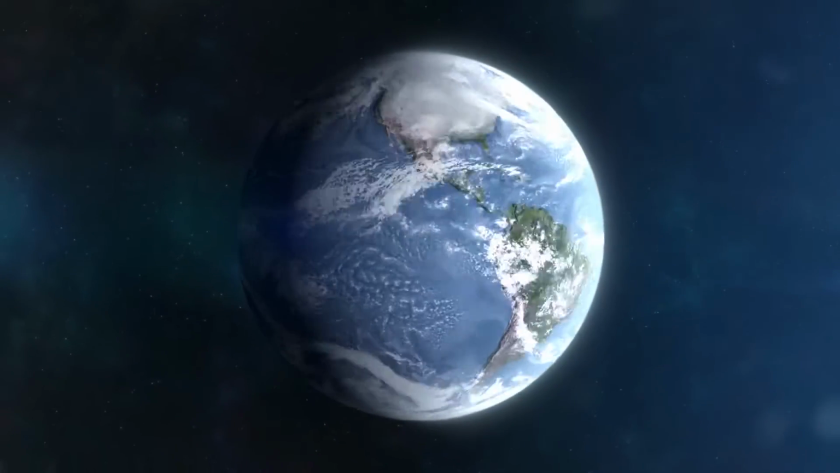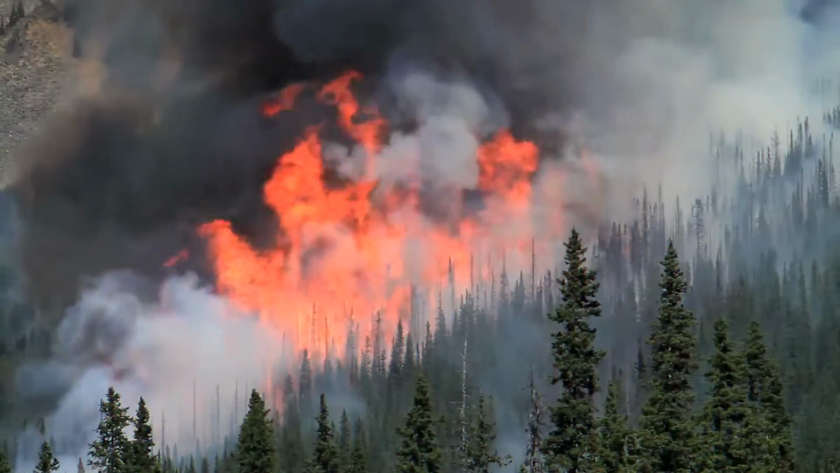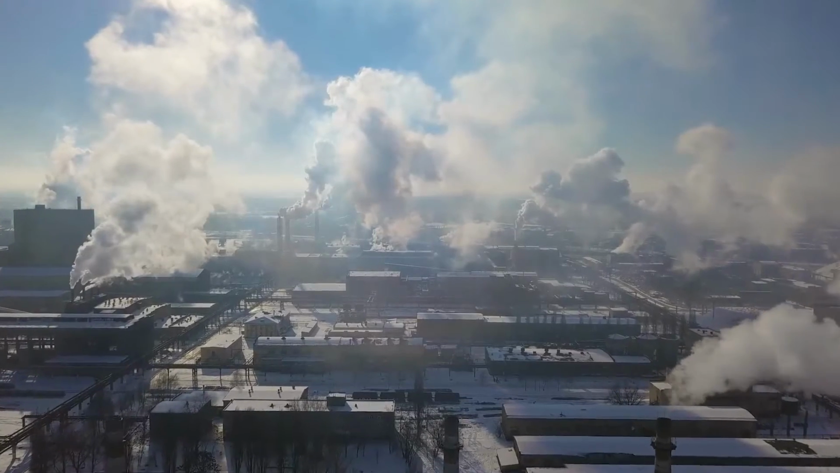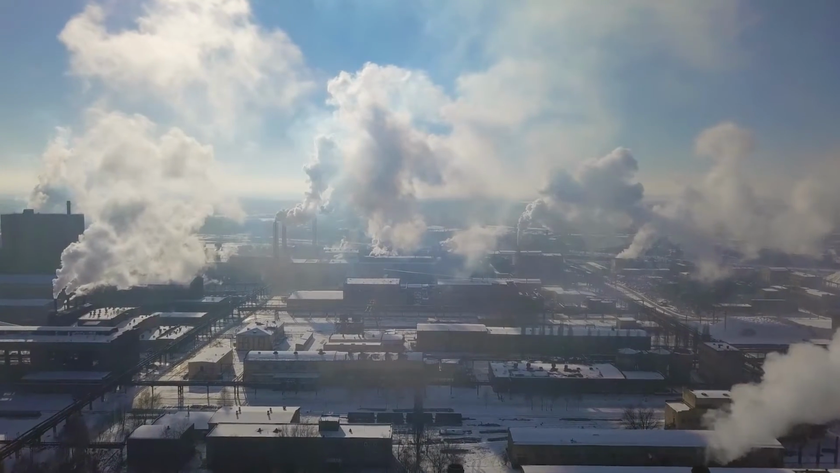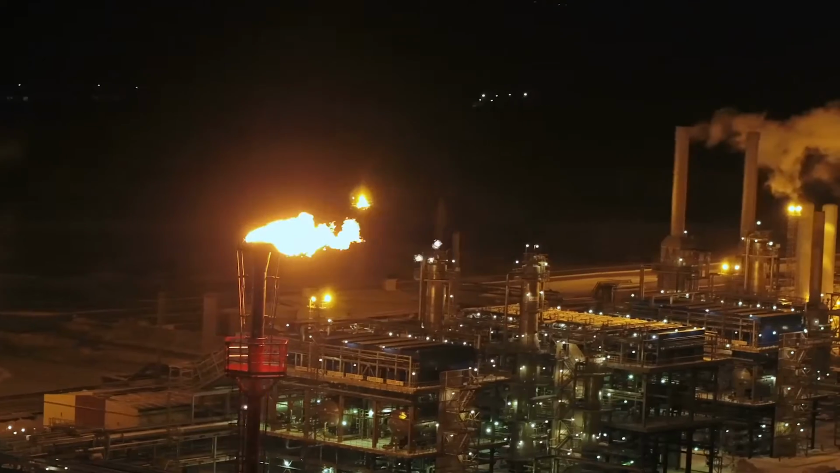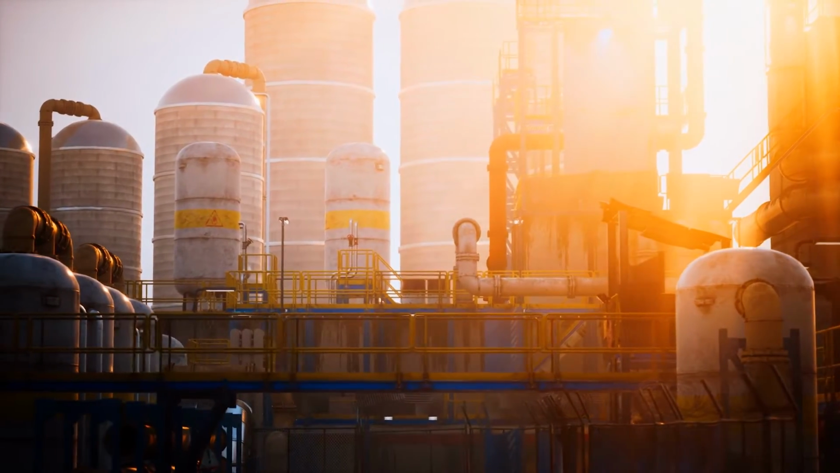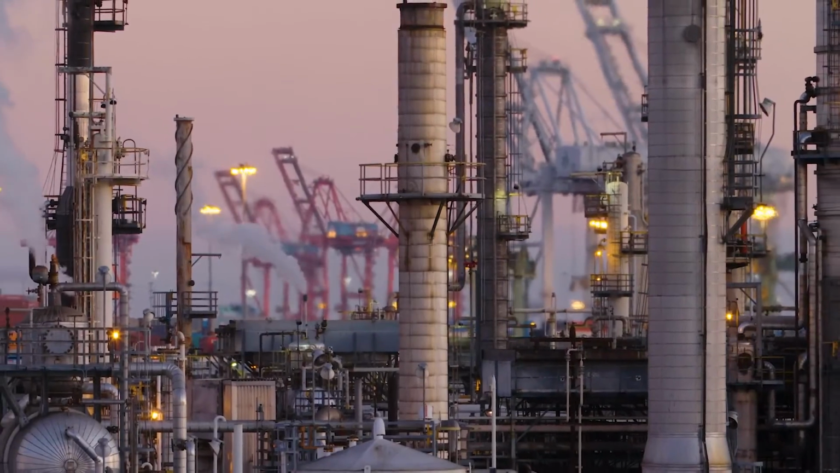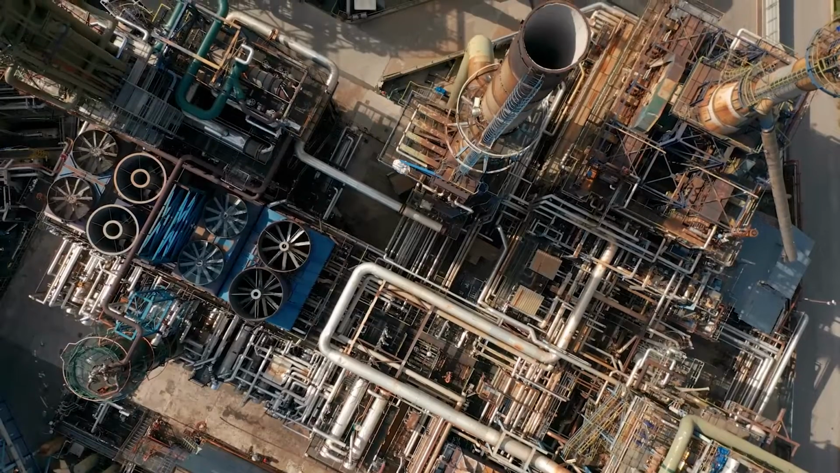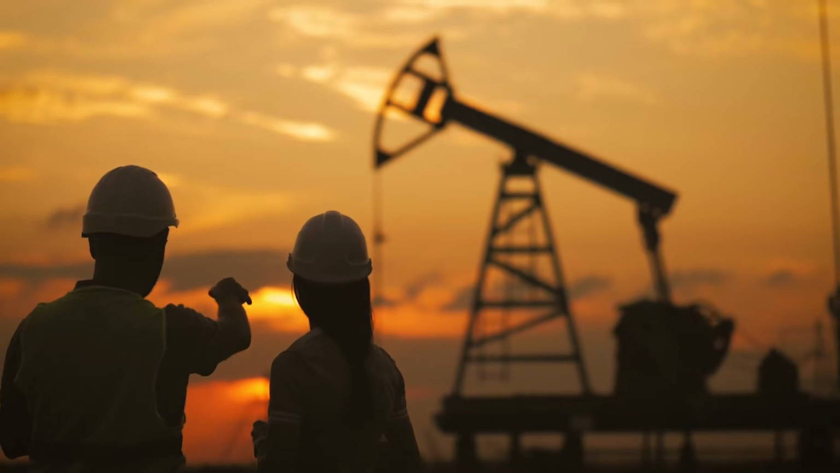Climate change is undoubtedly one of the most challenging issues the planet and the human race will face for the foreseeable future. Among the major contributors of greenhouse gases that are accelerating global warming, methane and propane leaking from oil and gas infrastructure, wells, pipelines, and refineries are at the top of the list. A steady flow of these fugitive emissions is leaking into the atmosphere around the clock and around the world, and mitigating them has long been a difficult, imprecise, expensive, and often dangerous task.